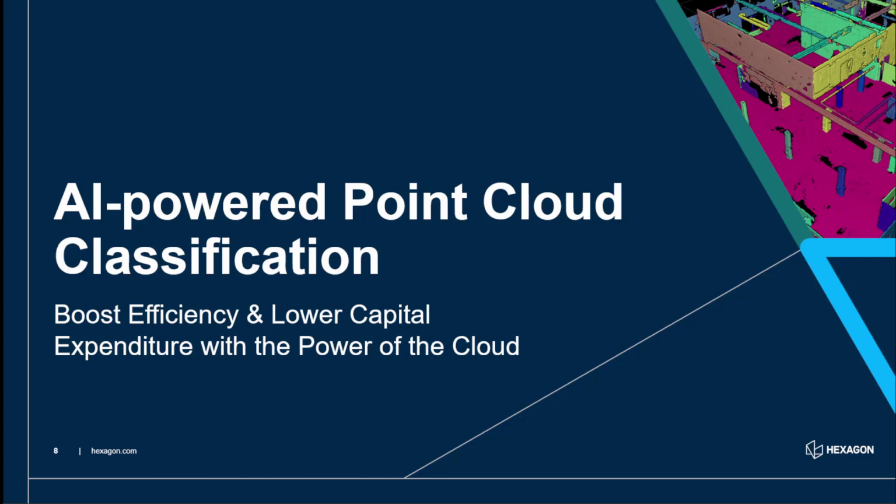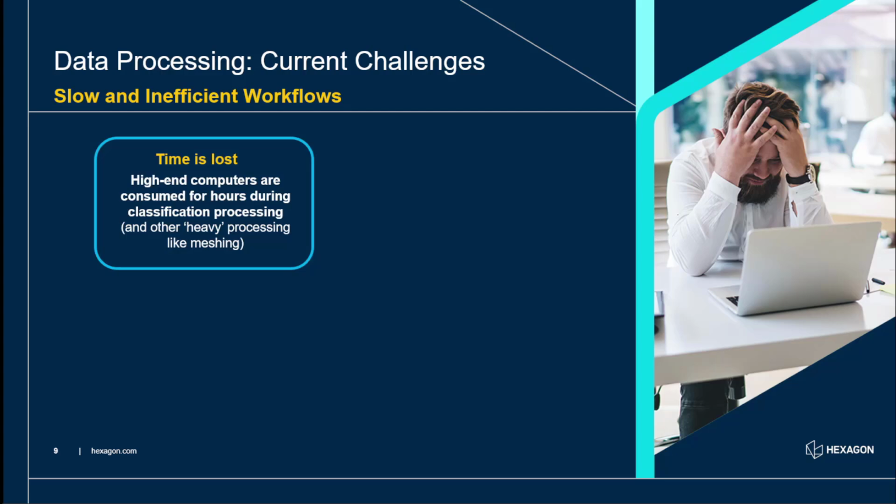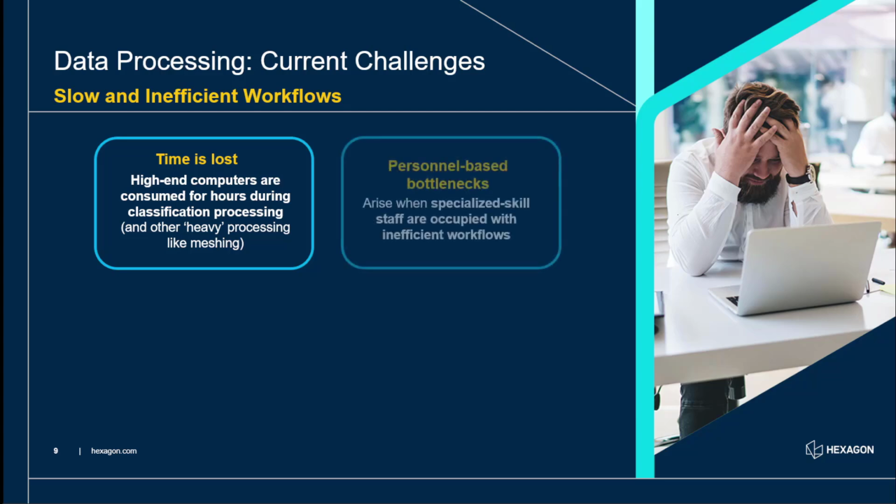So now let's talk about point cloud classification. This is something that we've done in the desktop for a few years in Cyclone 3DR and Register 360, but now we've added the capability in Reality Cloud Studio. So when we talk about data processing, there are often current challenges. I'm sure you've often found yourself looking like this poor gentleman on the right-hand side, impeded by slow and inefficient workflows. One thing with classification in particular is it requires a high-end computer, and it can be consumed for a long time while some of these classification processes are happening. So we want to try and avoid that with HxDR Reality Cloud Studio.